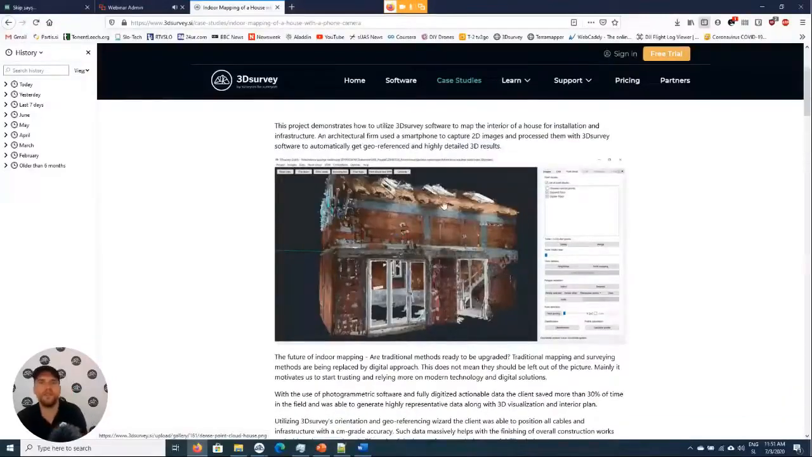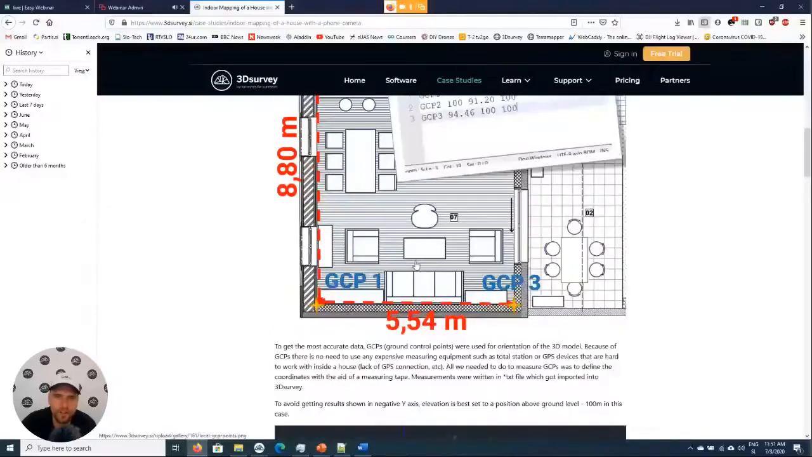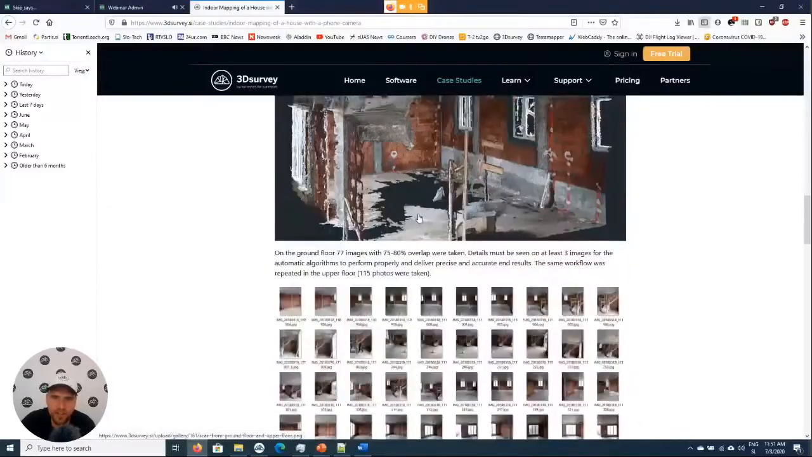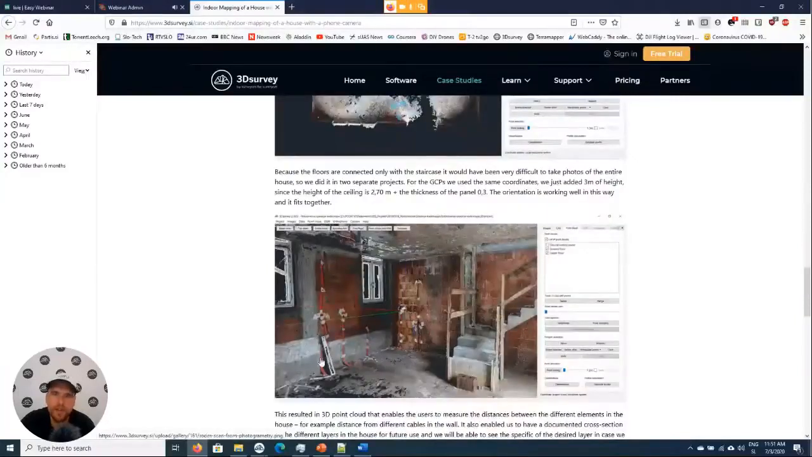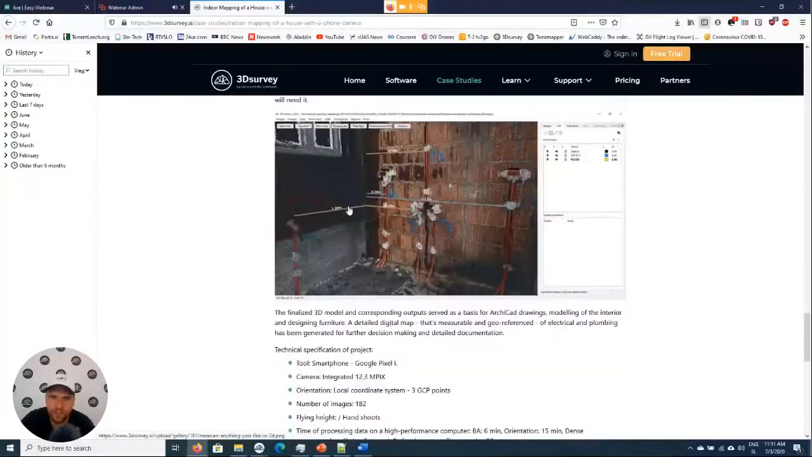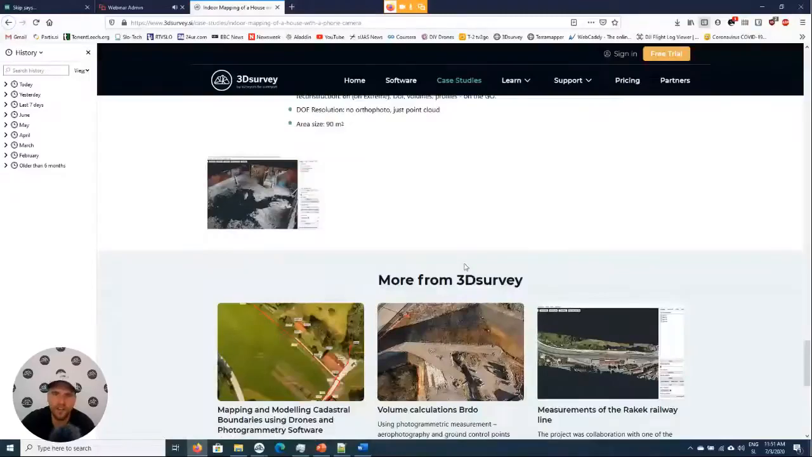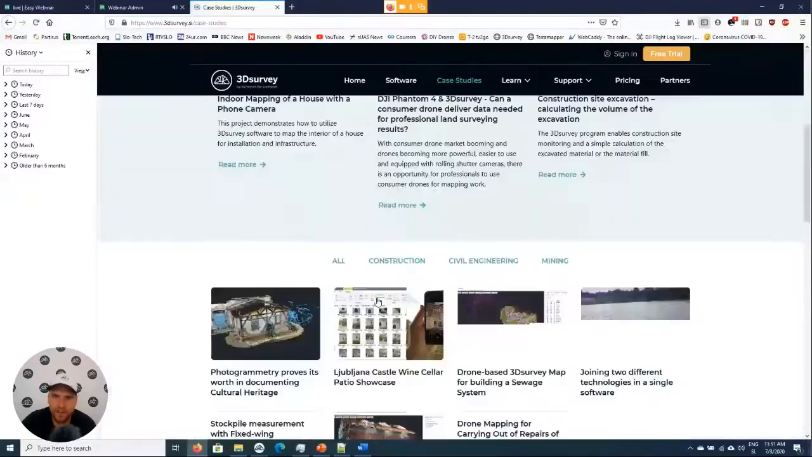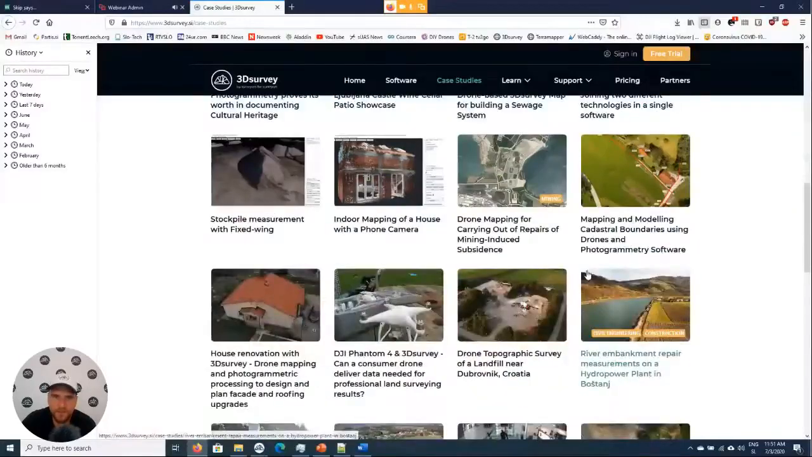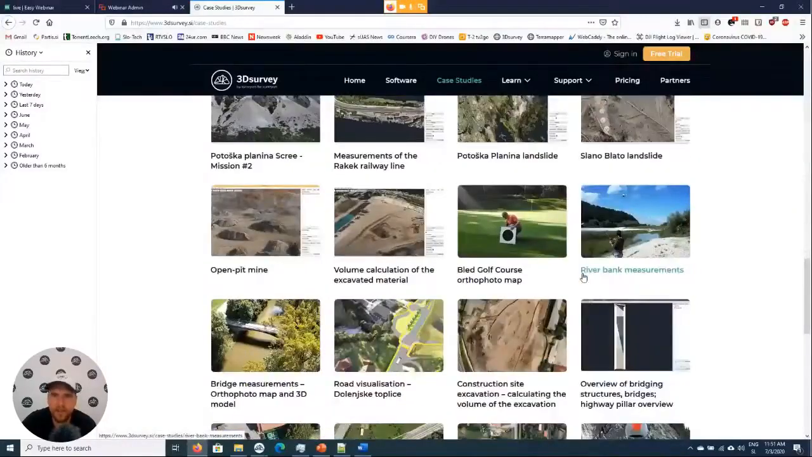Here, for example, we have a project where instead of a drone, just a phone camera was used to map the insides of a building. When you build a house, or build something new, you always search where you have the installations. If you make a map like this in the beginning, you will always be able to just measure where the installations are. Okay, just one example. Come here and find out about more interesting case studies.